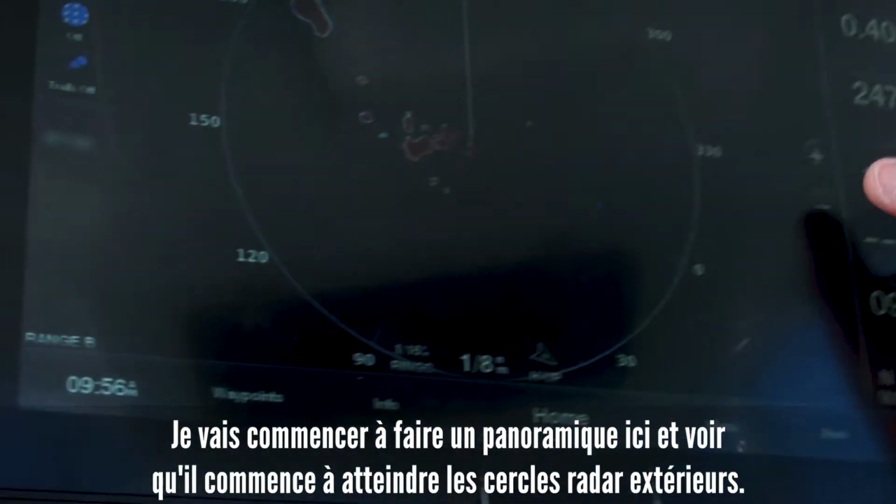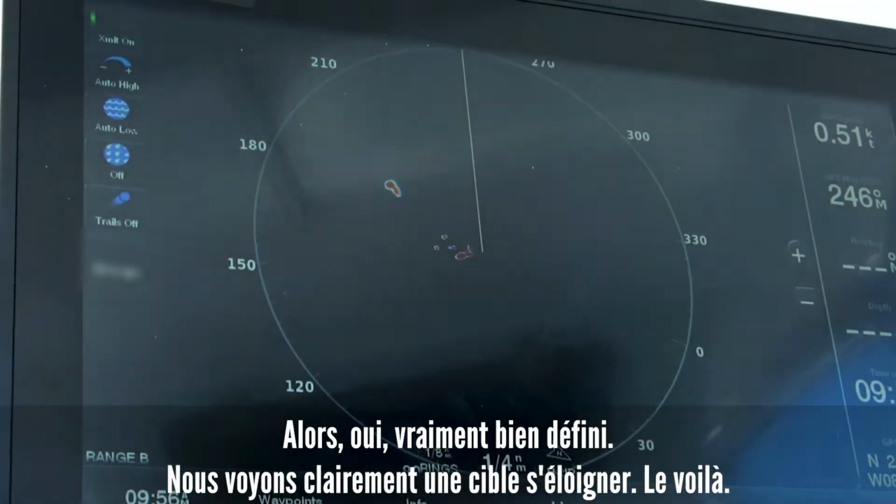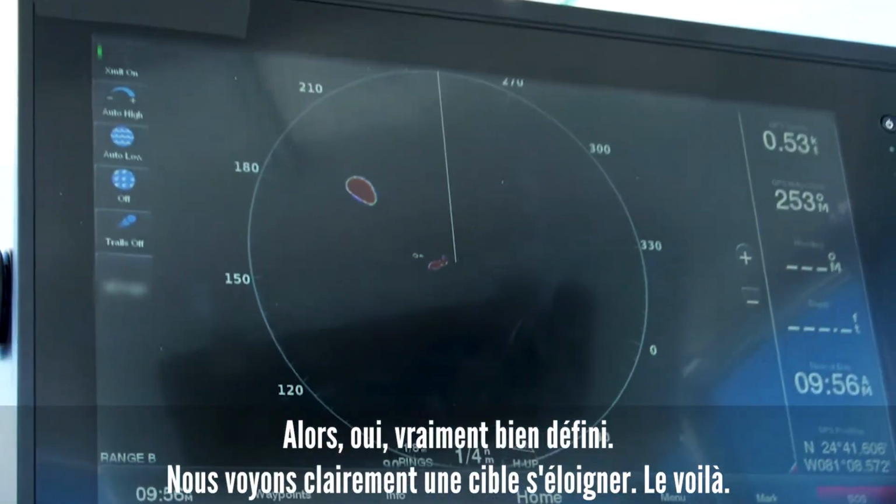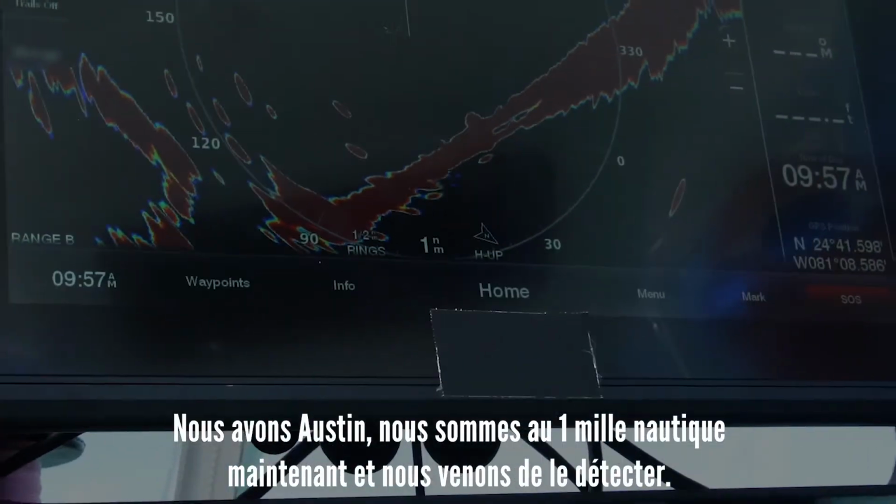I'm going to start panning out here as he starts to reach the outer radar rings. So yeah, clearly well defined. We clearly see a moving target away. There he is. Austin is starting to bounce out. Yeah, so we had Austin.